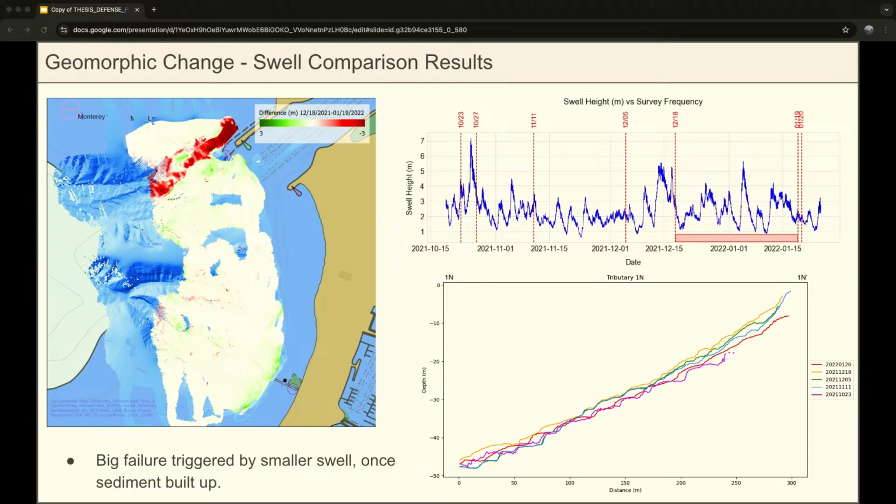So that kind of backs up Bailey's hypothesis and also makes a lot of sense, because you're not going to have sediment failure if there's nothing there to fail in the first place. And that might mean that that October 23rd survey was basically this baseline elevation, like maybe the bedrock of the canyon there. That's not going to fail.